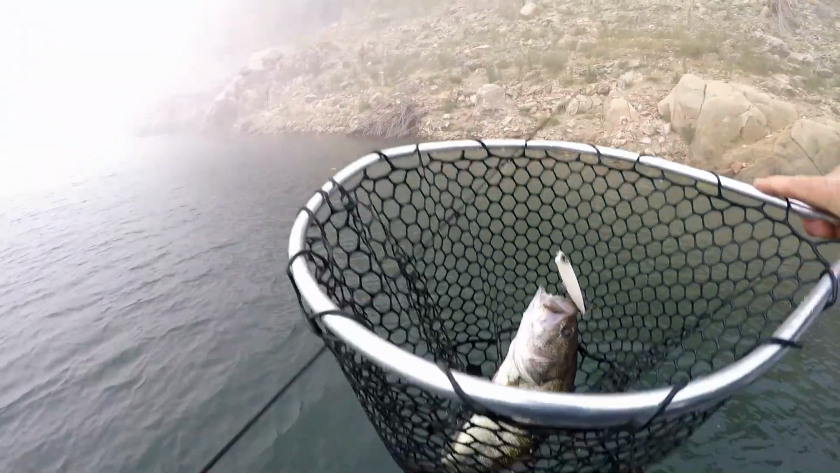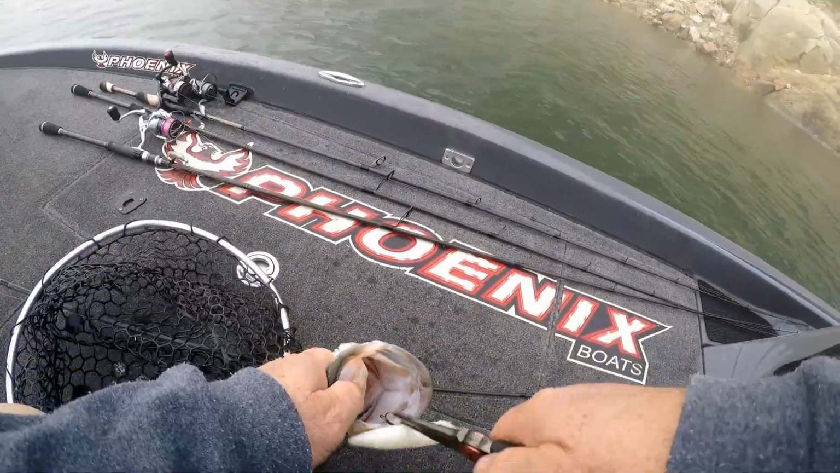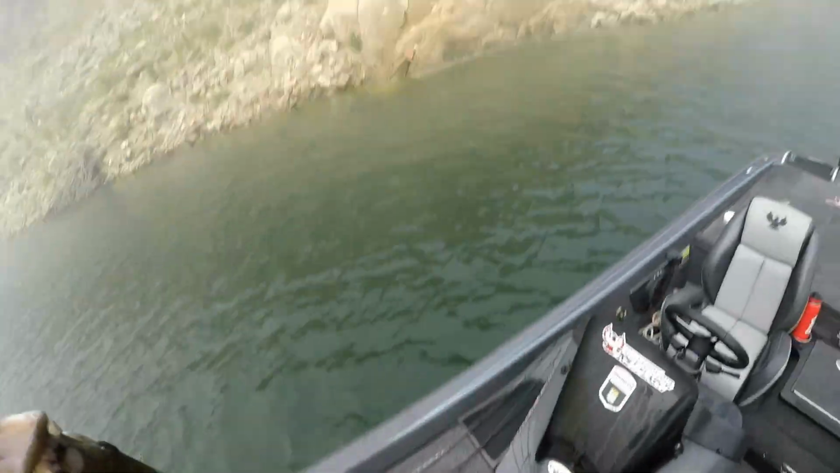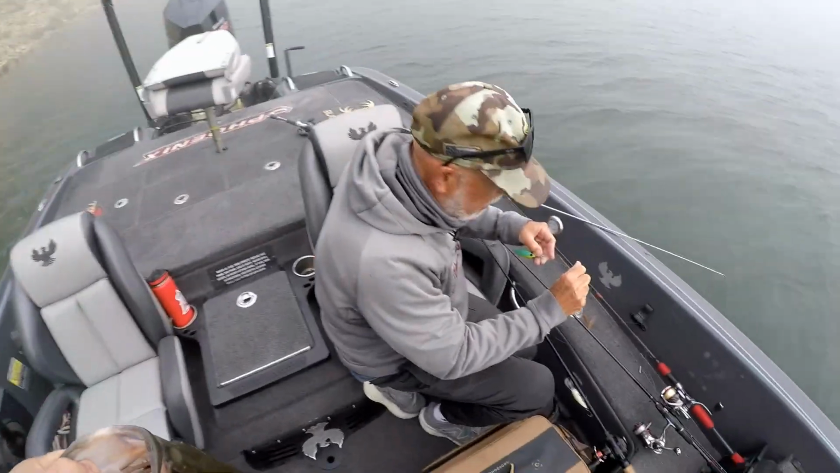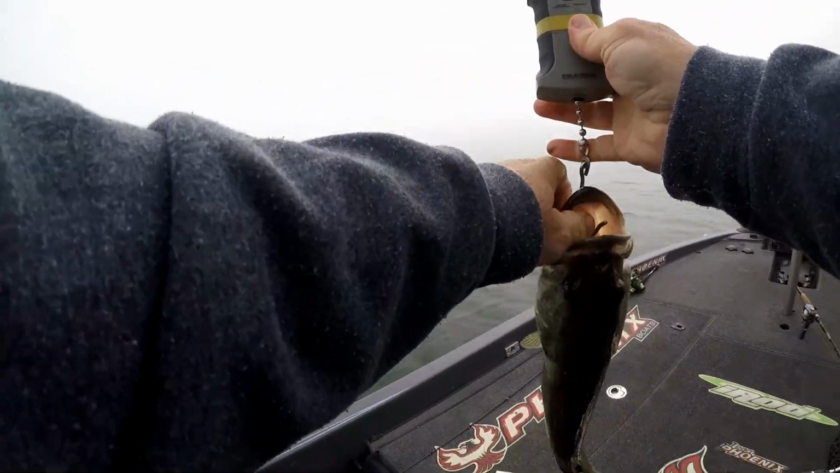Sweet. Topwater. Yeah, topwater. Just gulped it. I didn't think he was big when I grabbed my scale. That's a good tournament fish for here. 2-2.